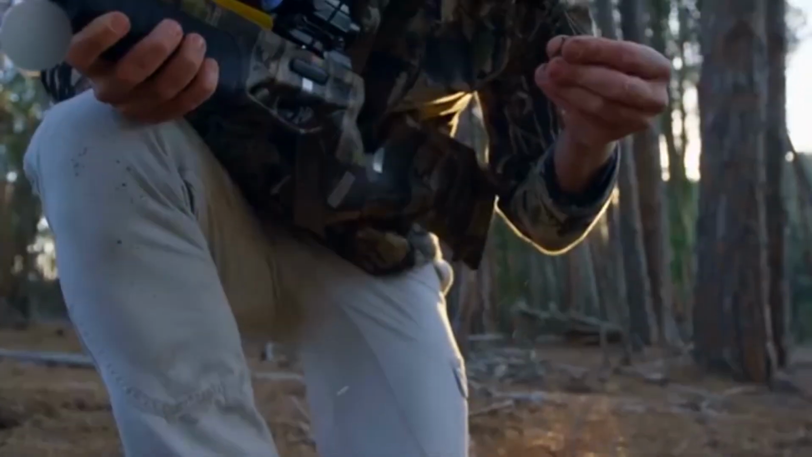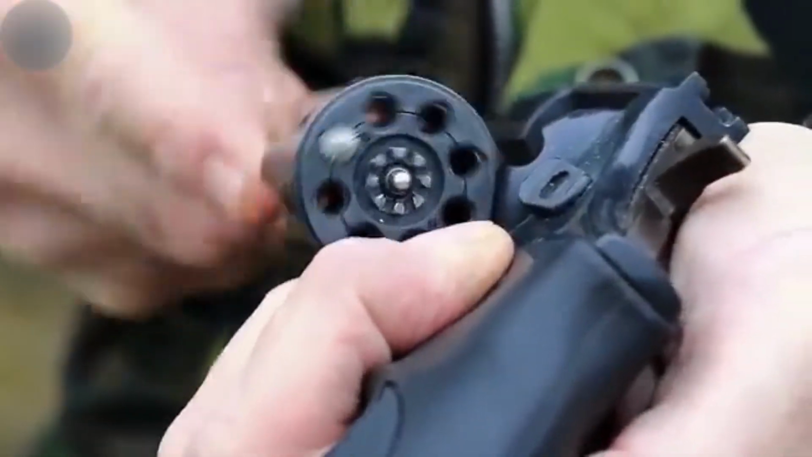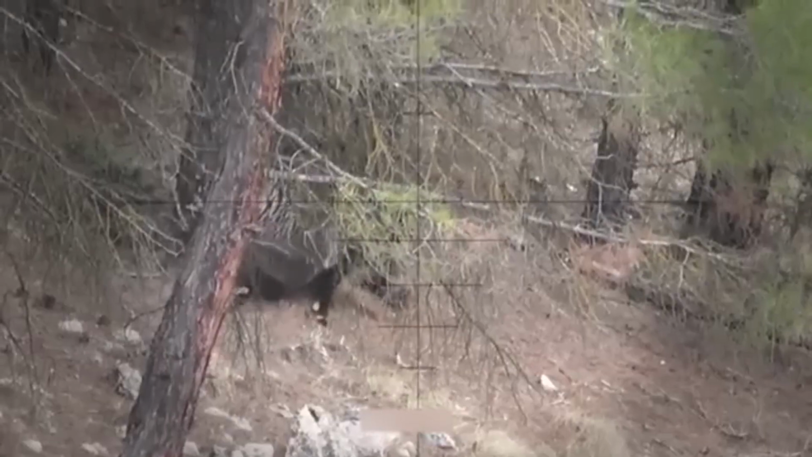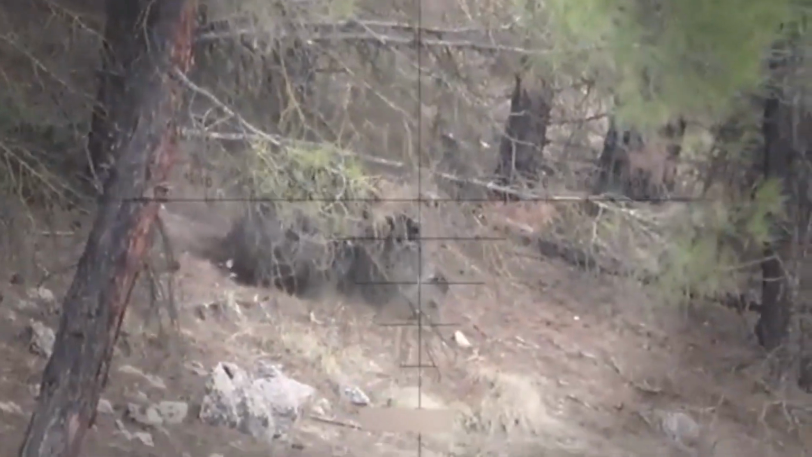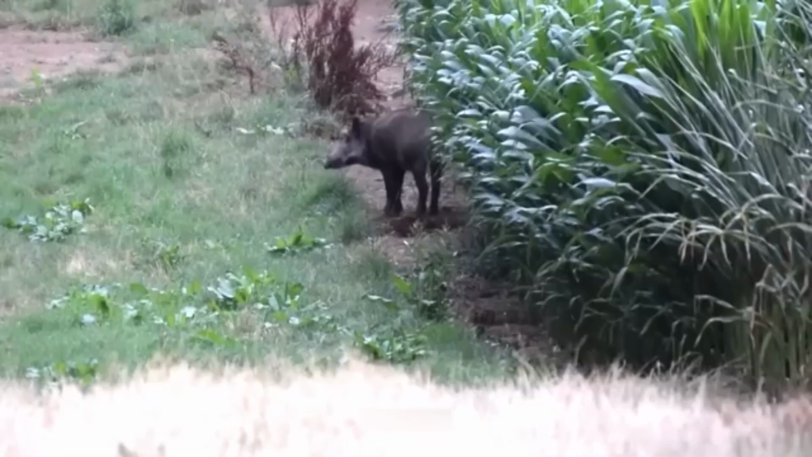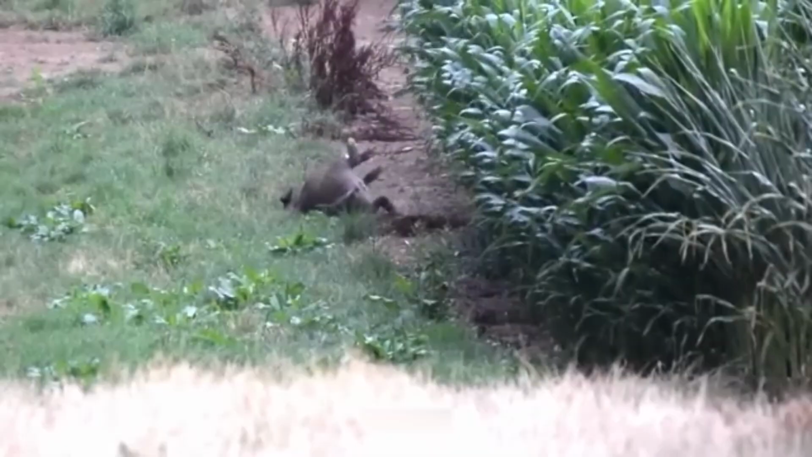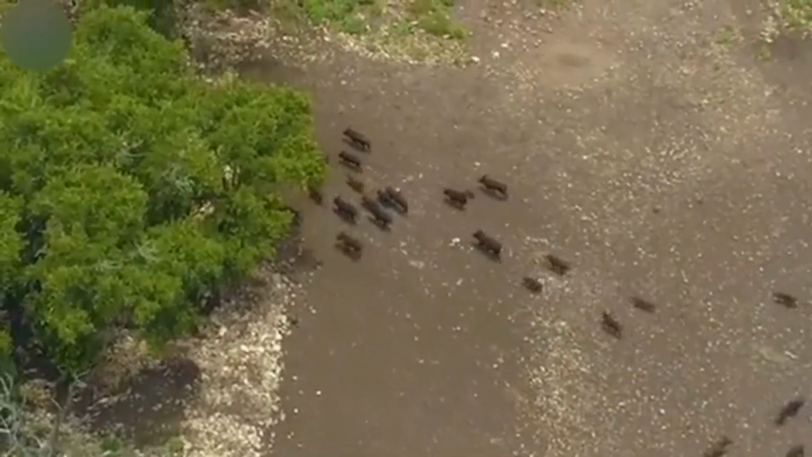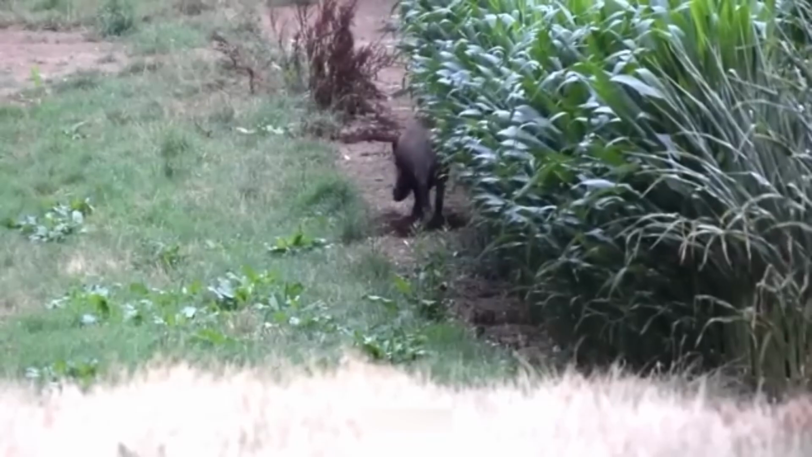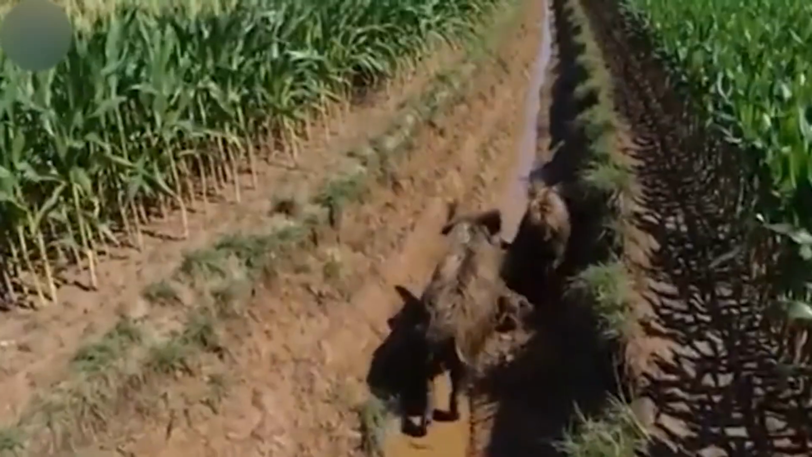As we crossed into another mountain range, the wild boars seemed to multiply. Up ahead, a herd was climbing the hillside, their movements sharp and easy to track through the scope. No time to waste, I locked in and opened fire. Bullets tore through the air, dropping one boar after another. Then, from a nearby thicket, a massive brute exploded into the open. My reflexes kicked in, one clean headshot, and it crumpled where it stood. Still, in the chaos, a few managed to slip away.